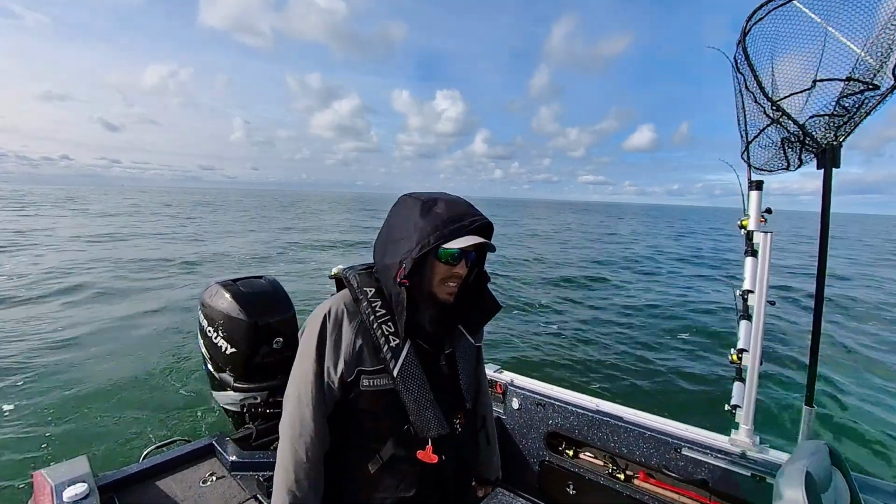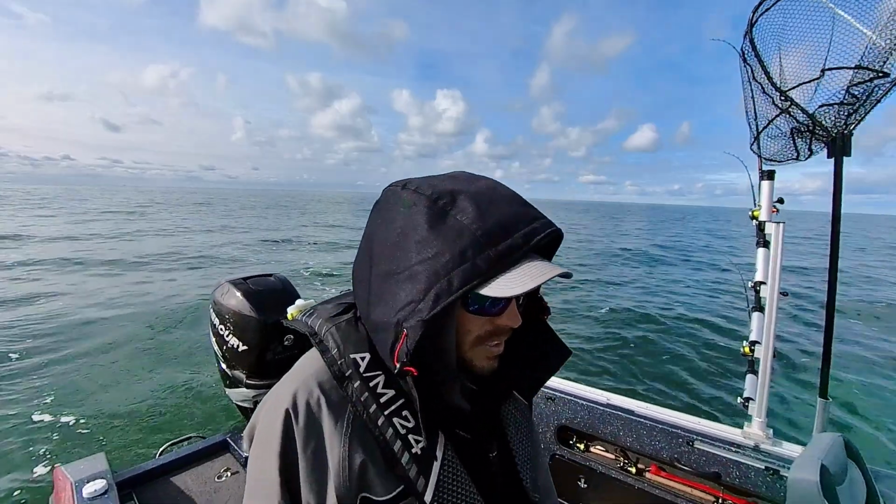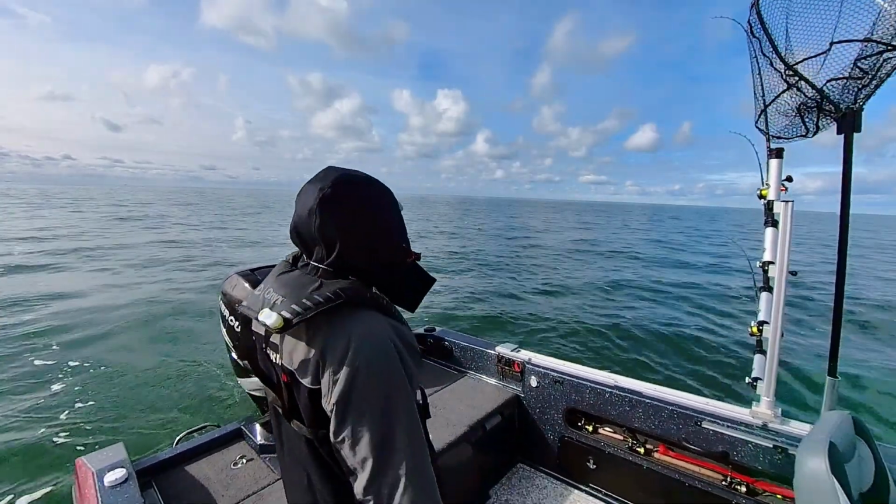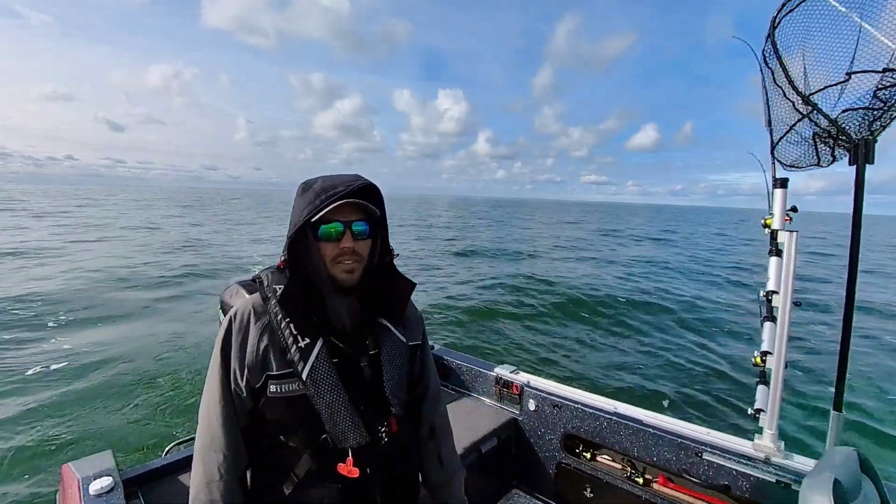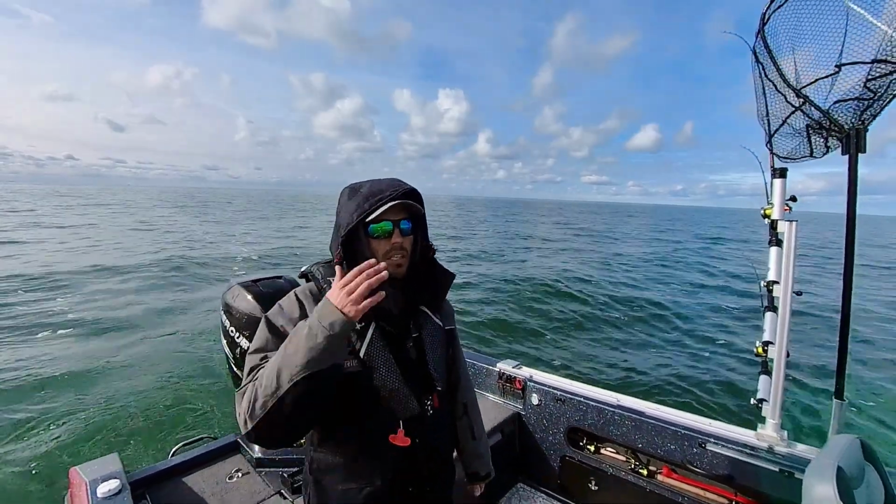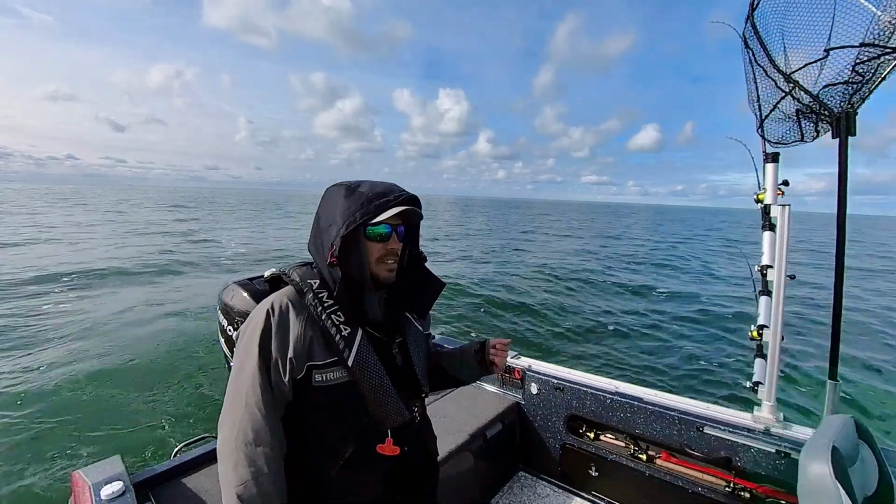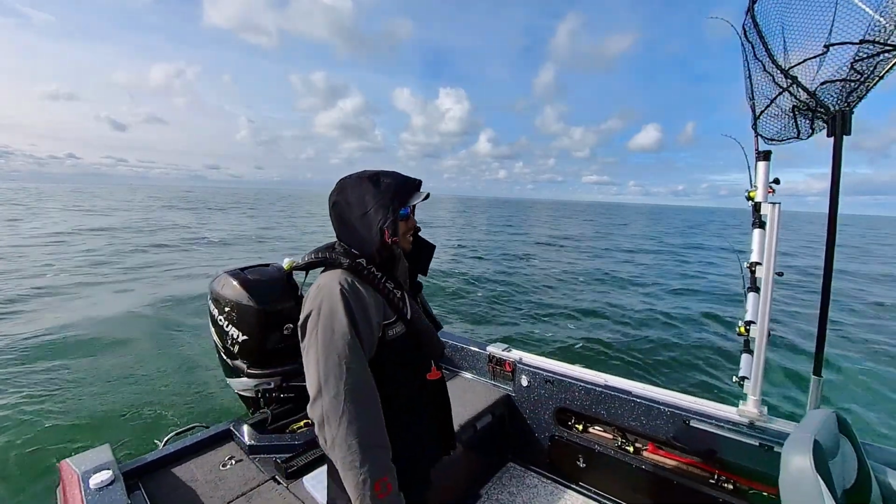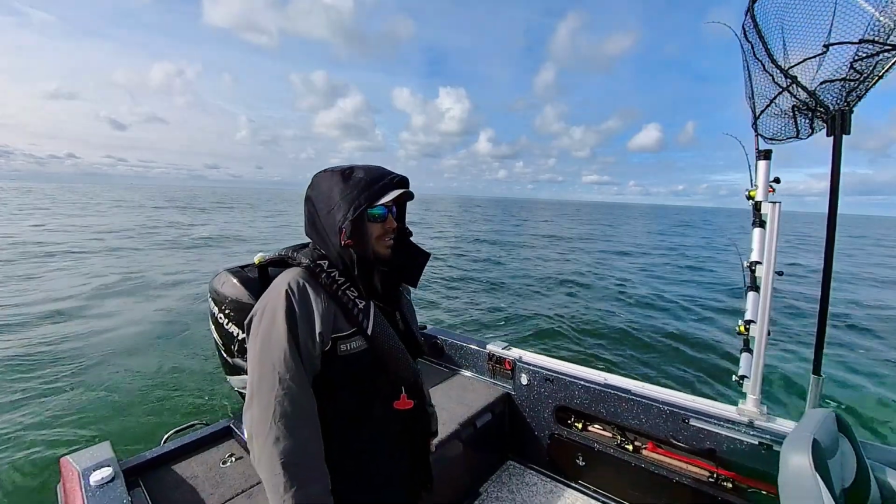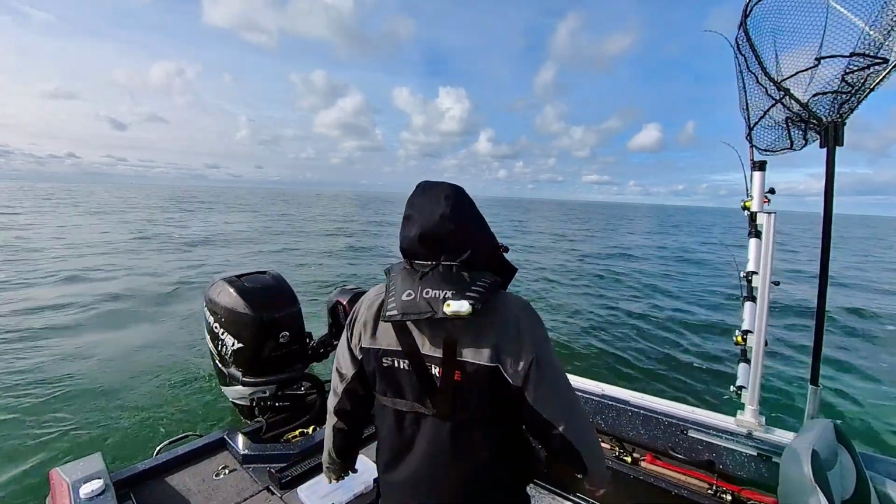Found, let's see, 1, 2, 3, 4, 5, 6 waypoints that looked promising, and all the marks were about 15 to 17 foot down. So what I did is I'm running a 30-60-90 spread on my Bandits right now, and we're going to see if we can get something put together here.